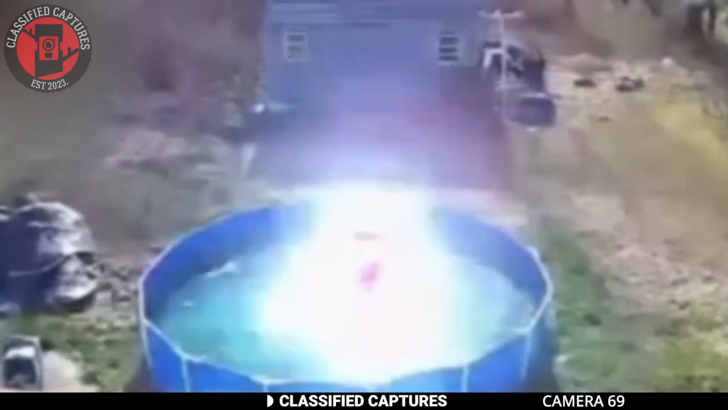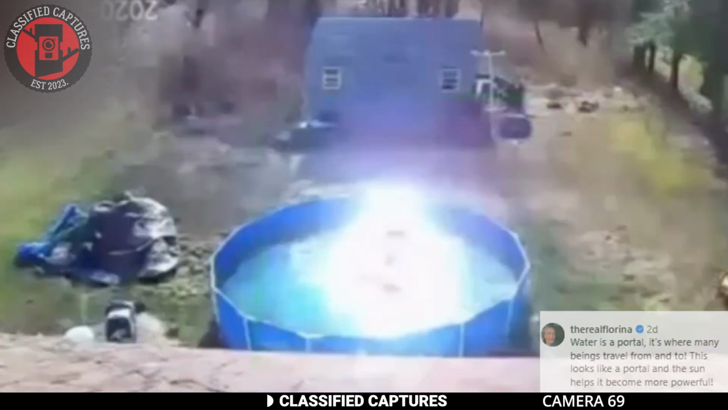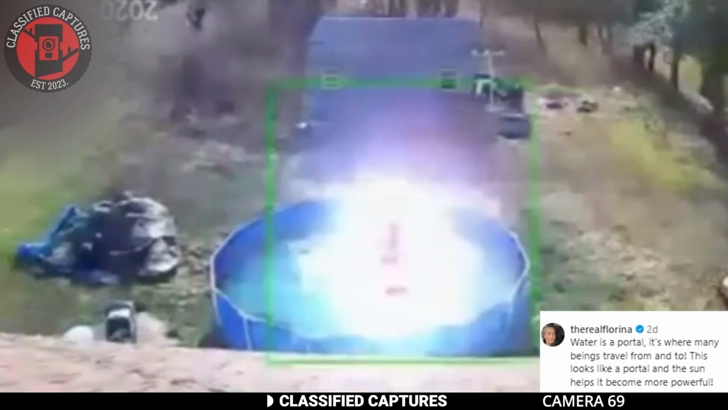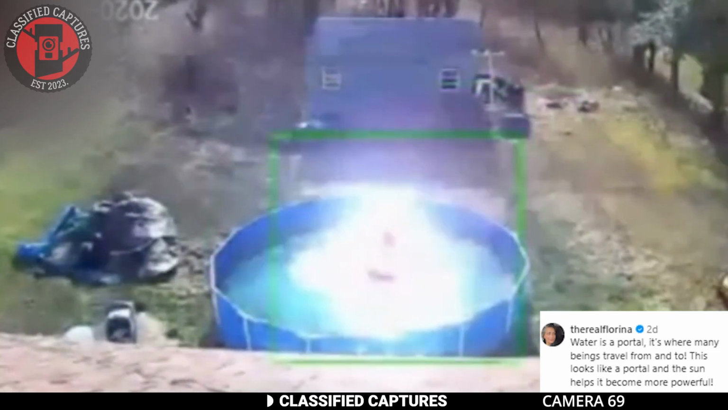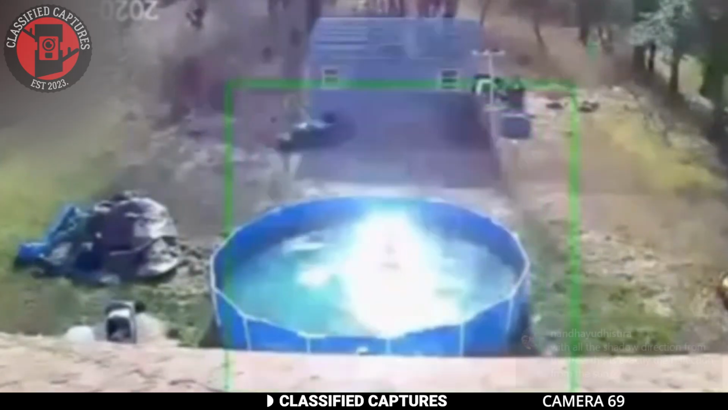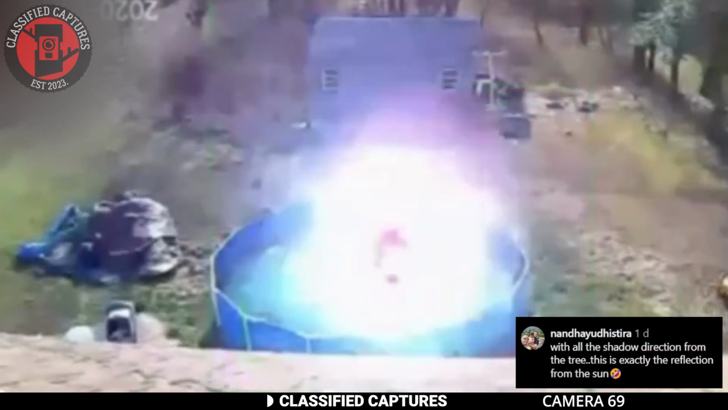One commenter suggested that this could be a portal, as water is often considered a good conduit for various beings to transport. And while that definitely sounds very interesting, there were some who were skeptical. Take this individual, for instance.